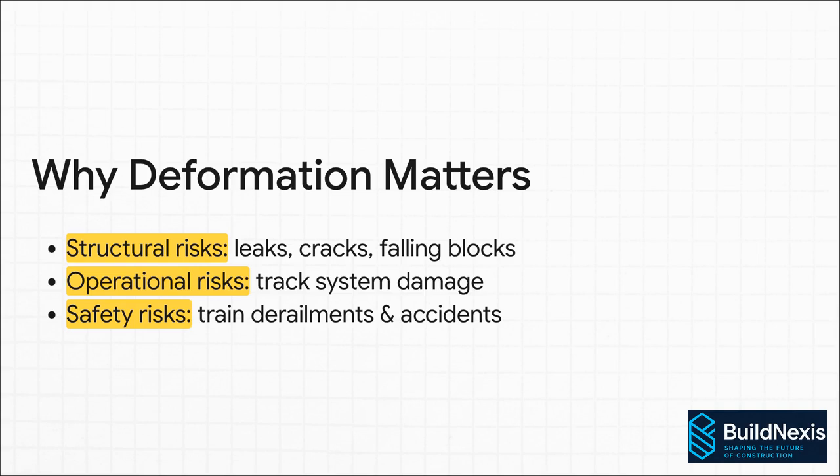Operationally, it can mess with the tracks themselves, and all of this, of course, adds up to a much higher risk of train derailments and accidents. That's why inspections aren't just a good idea, they are completely non-negotiable.